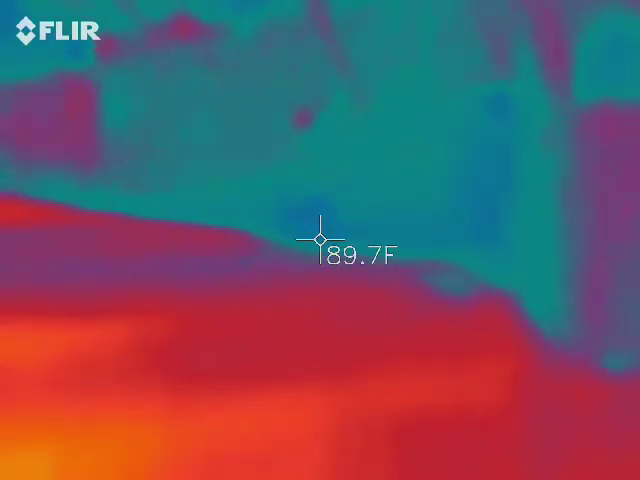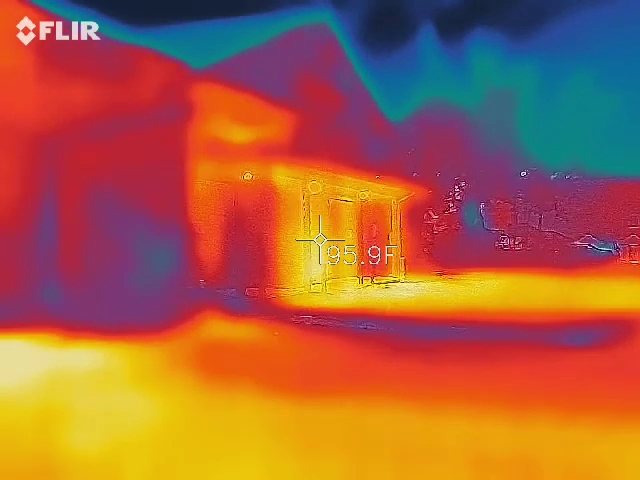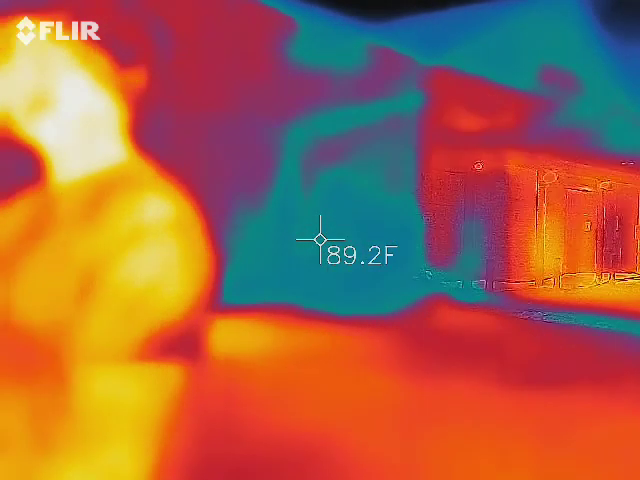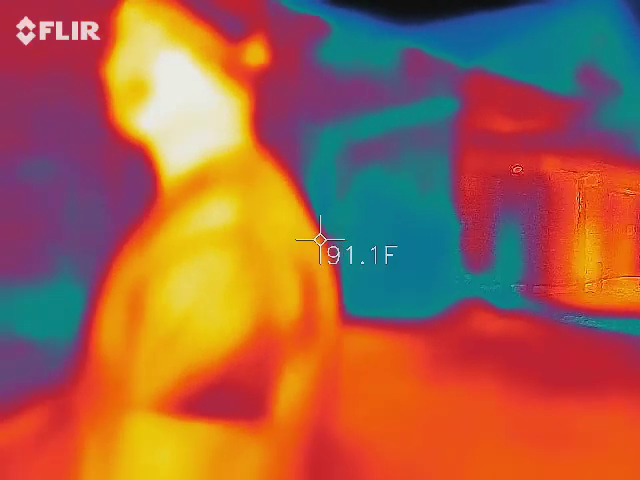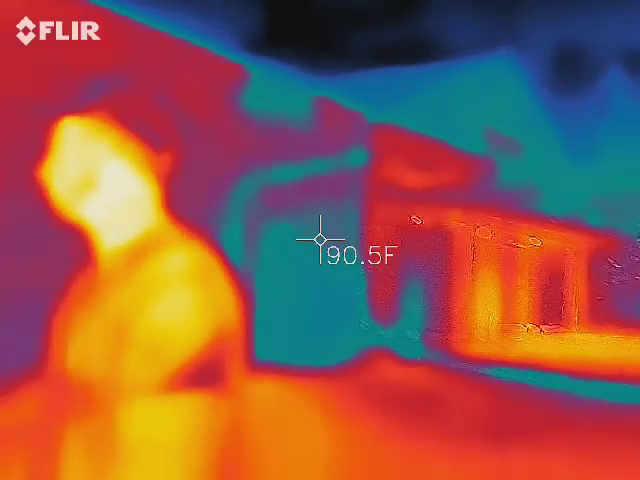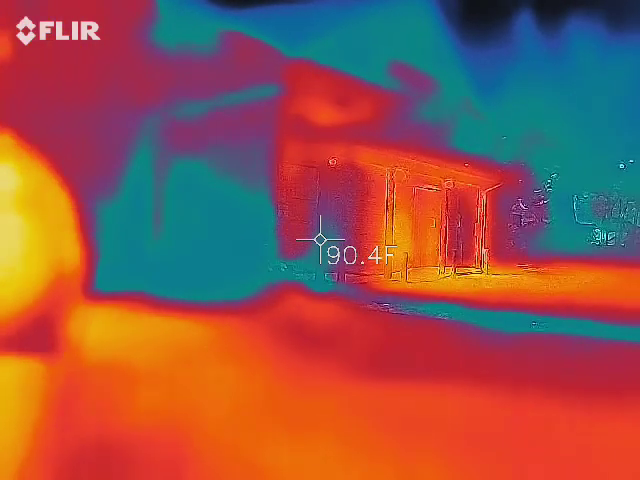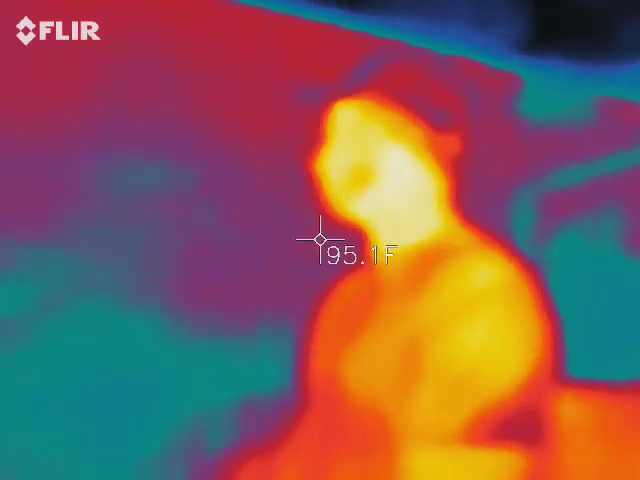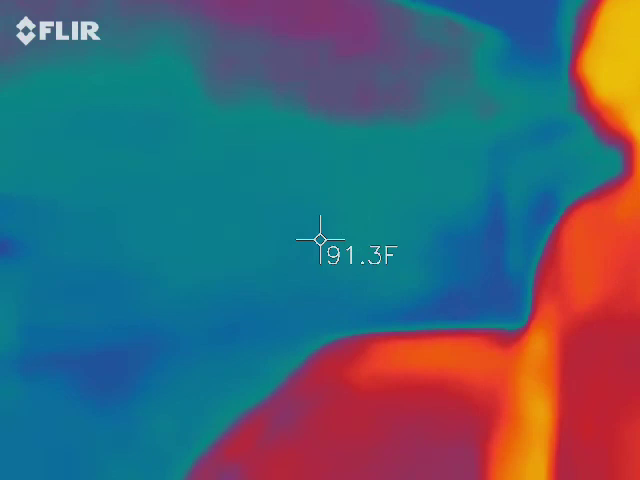Also, for the history buffs, we're one block away from the water, and during, I don't know, the pre-1800s, the water would have been much closer because the outskirts of the peninsula of Charleston are man-made. So the water would have been much closer. I don't know which war it was, I can't remember, once they were military, but a ship rolled up, they shot a cannon, and the cannonball landed right at the stop sign. A little bit of history there, no deaths, no tragedies, no paranormal activity. It's one of those little history things if you're into history.